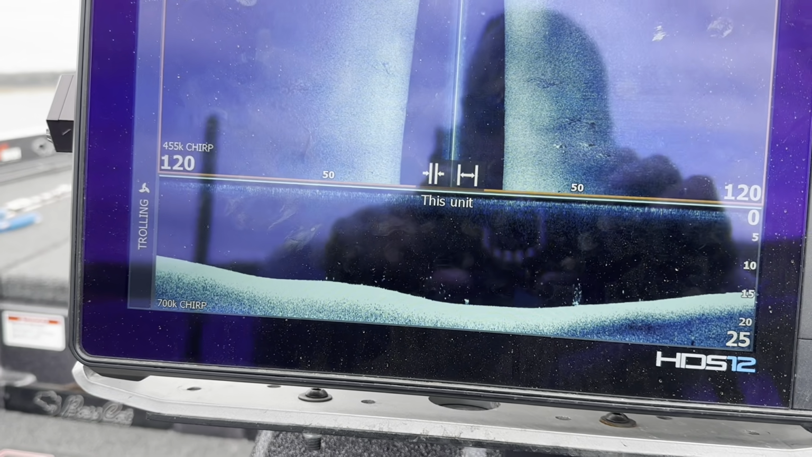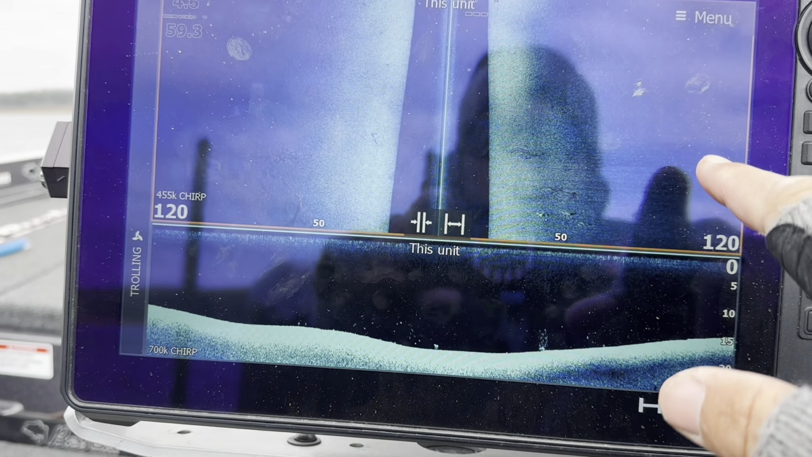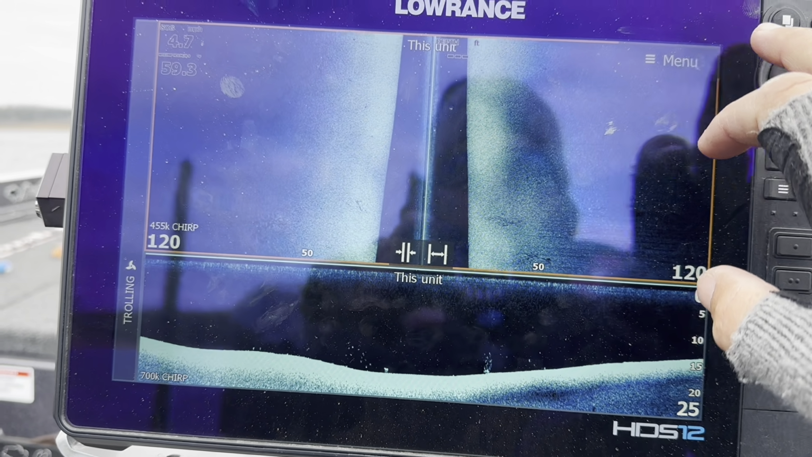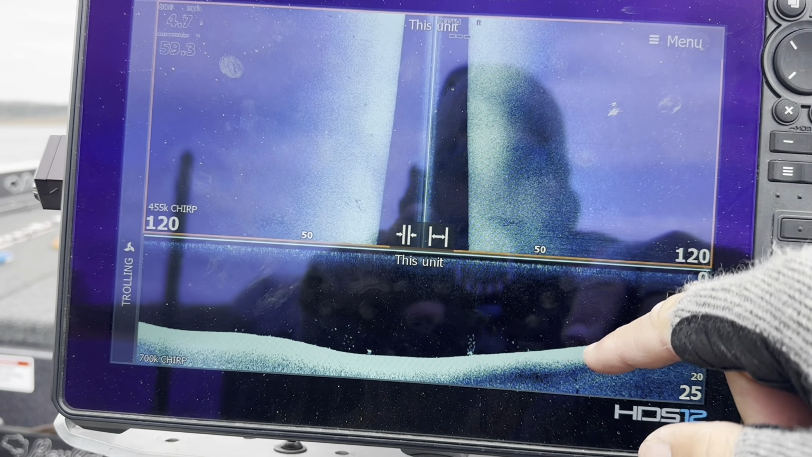Settings wise, I have it on 455 kilohertz for the side imaging. Again, that just lets me see out a little bit further. That's the one I usually run it on. And it's got 700 for the down imaging.